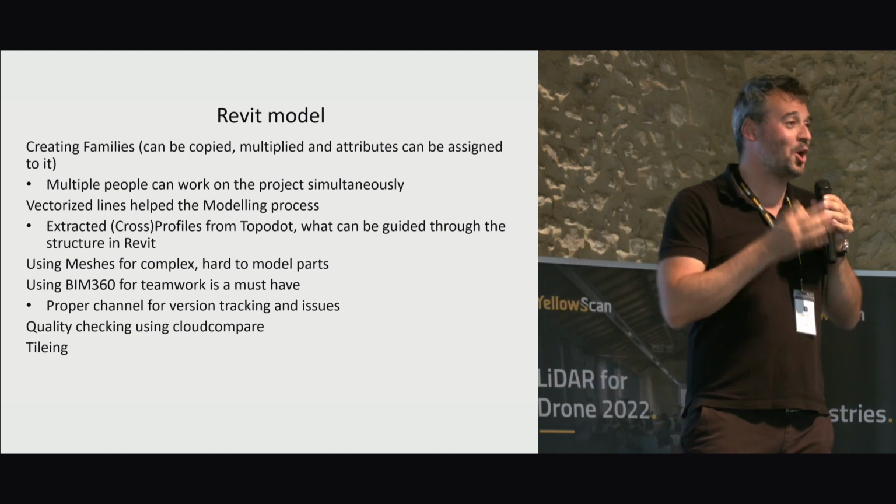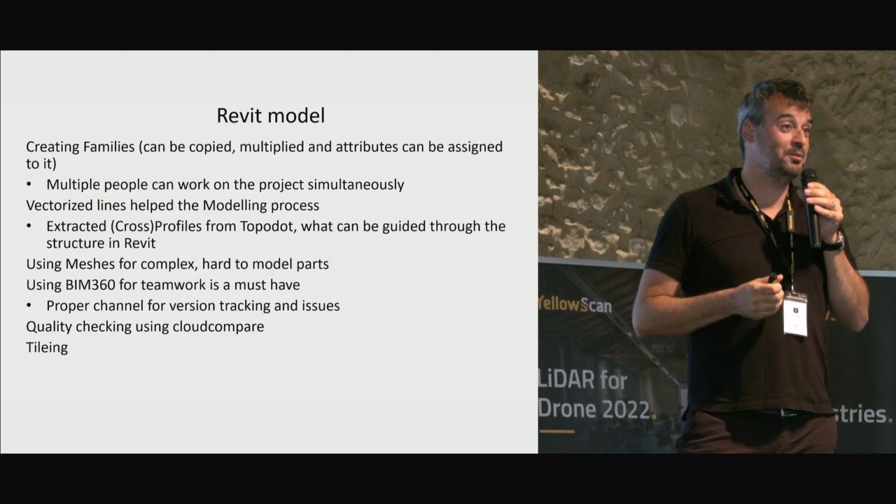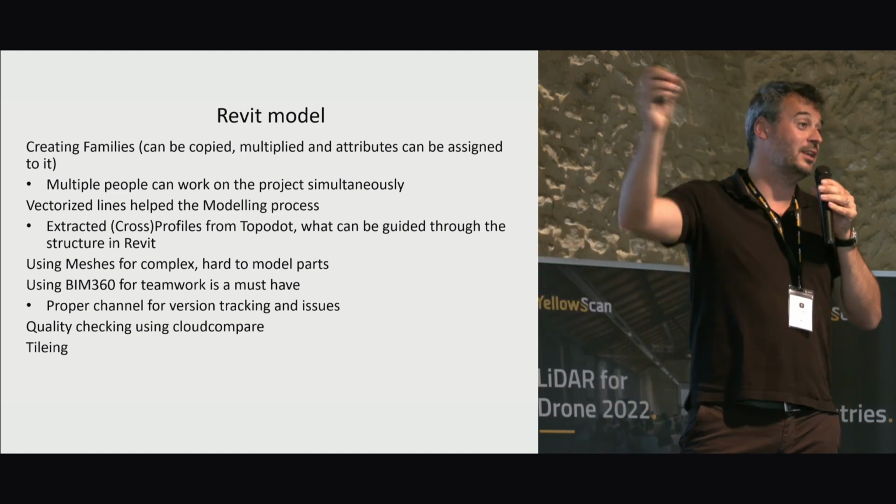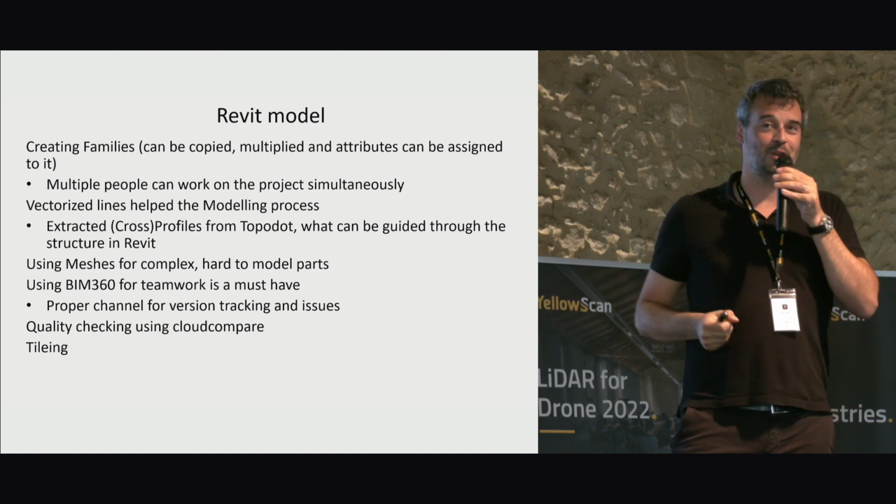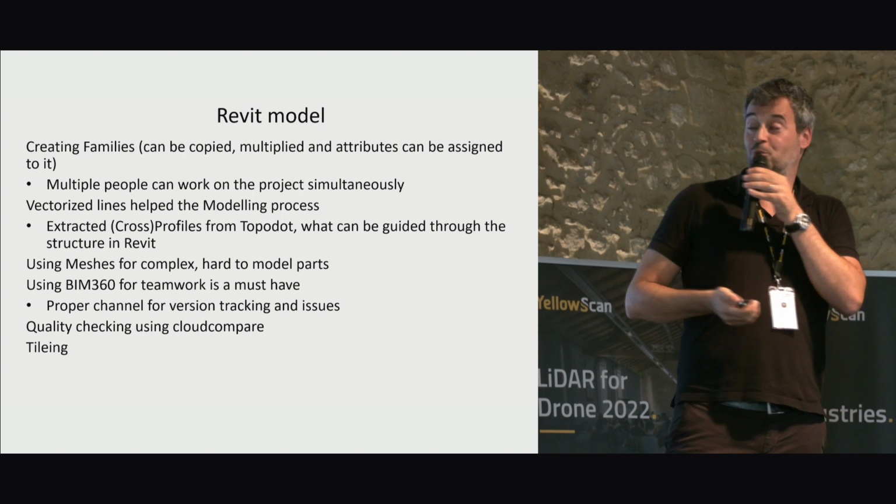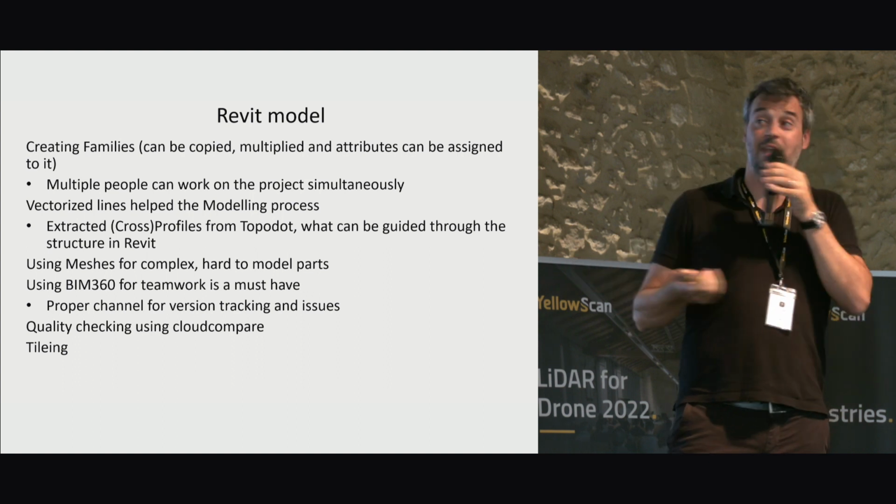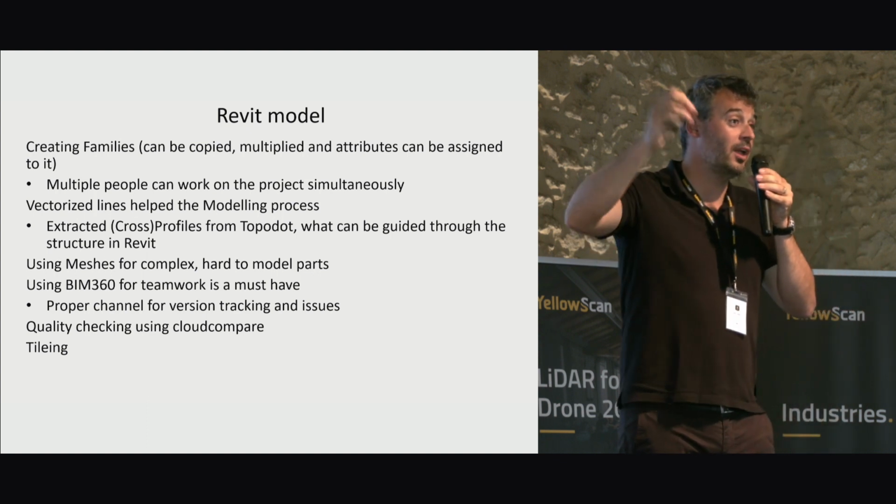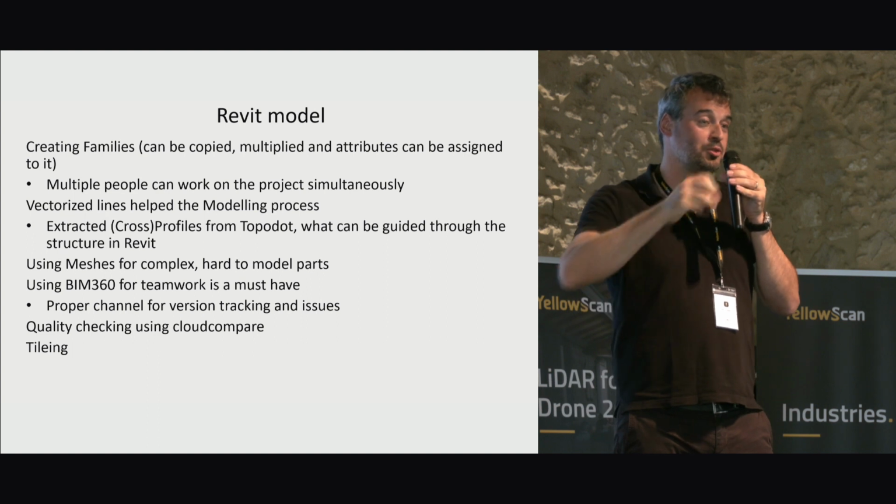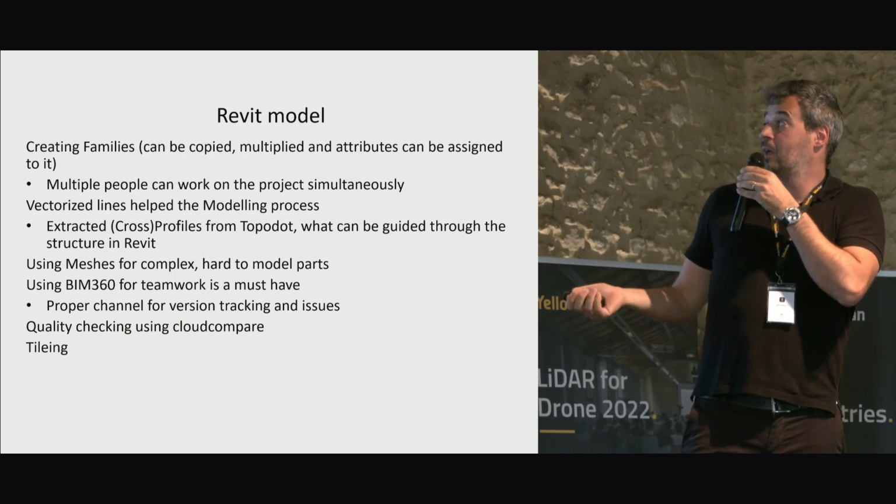I know it sounds complicated, with all these different steps. This was the most intuitive for us because we had experience with all these tools, and probably there's no one single solution to do it. So in Revit, we created families of models which can be copied, put into different places of the project, and can have attributes added to them.